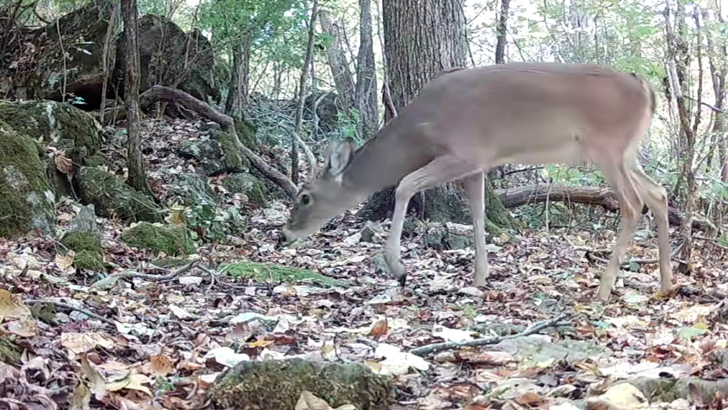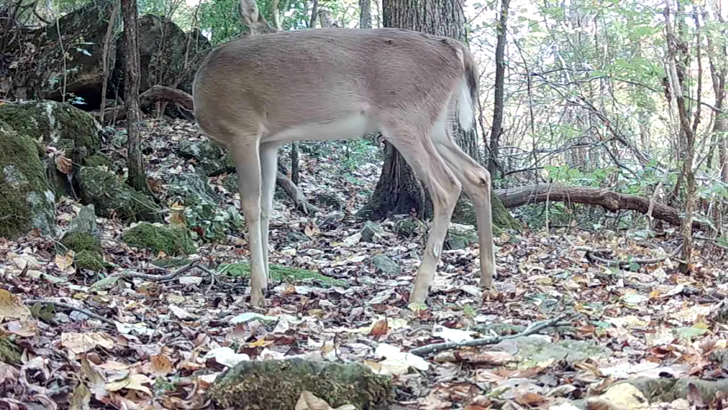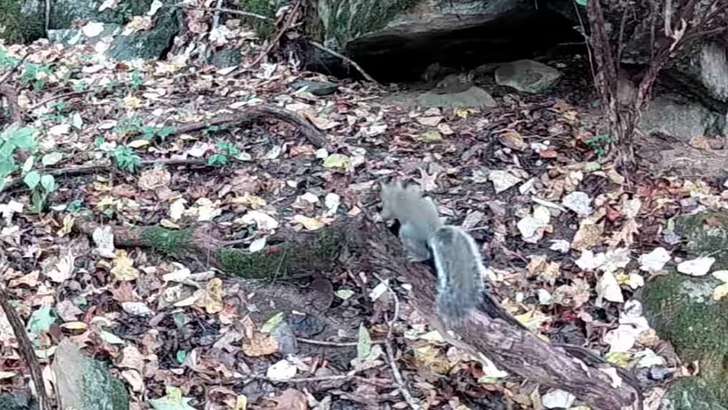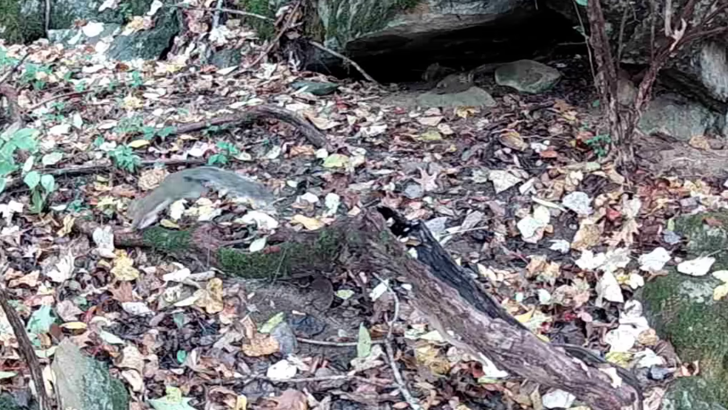And a buck. But no Dirty Dan come by the tree. Didn't capture him on a camera. And up at the Rock Motel, there's Ricky prowling around after that storm.